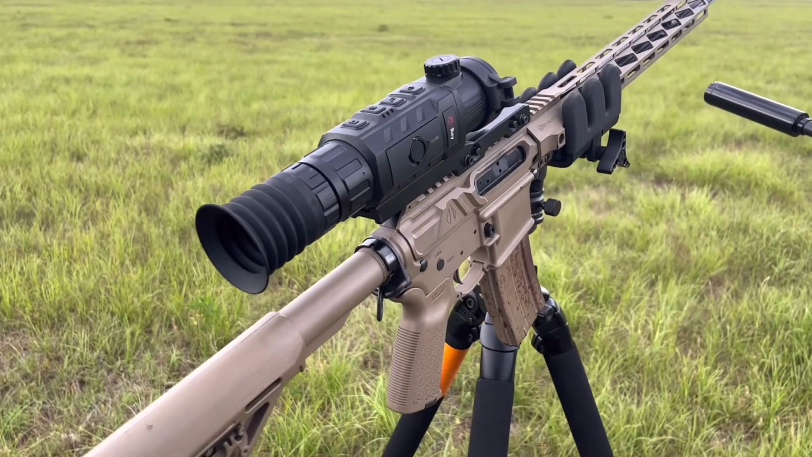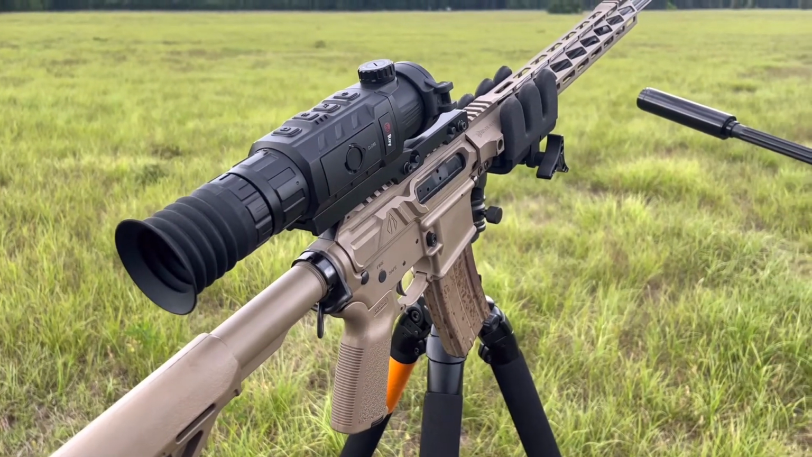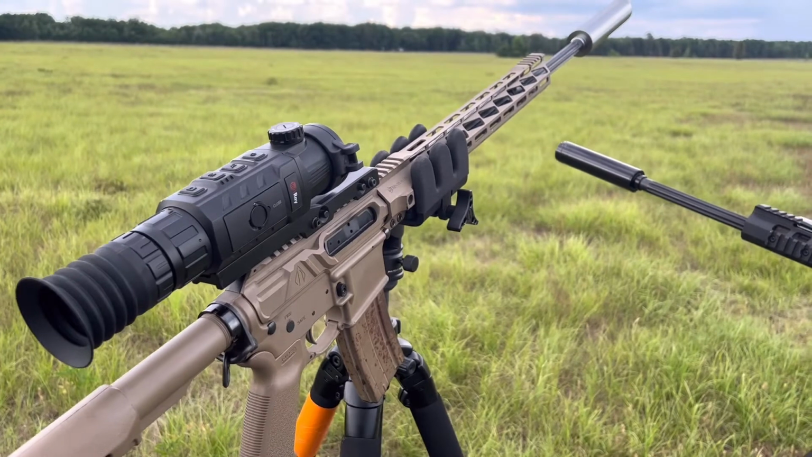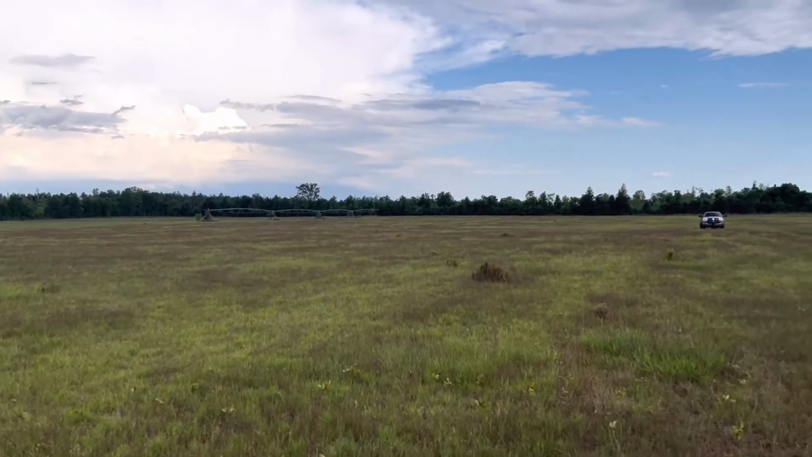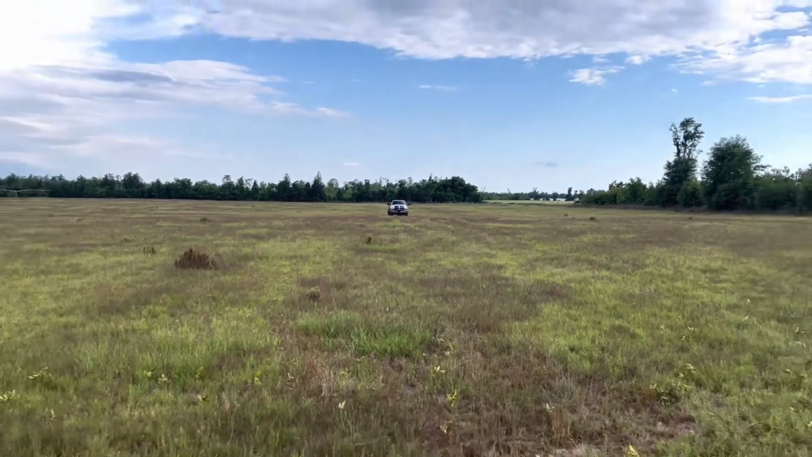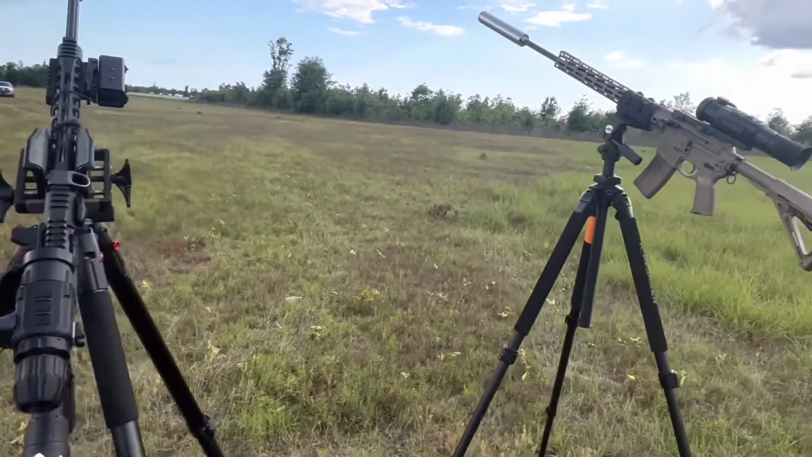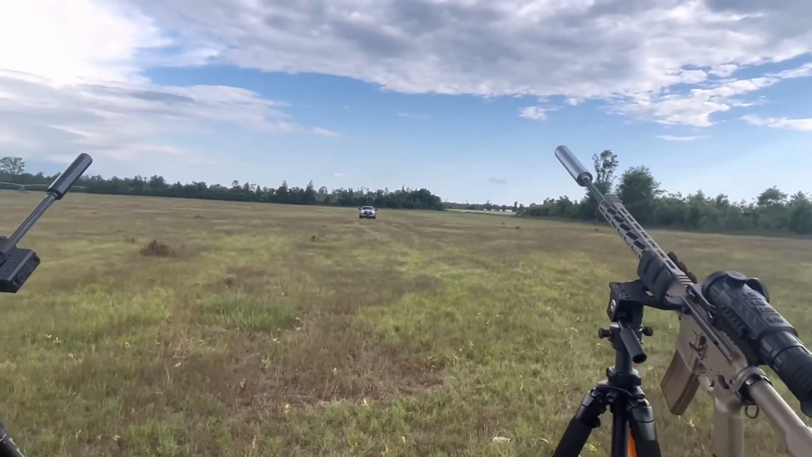So anyways, we'll get into the clips of seeing these scopes, and seeing how far out they can see and the differences between all of them. 100 yards out. I'm using my truck as kind of a decoy to give you an idea. The truck's sitting right at 100.